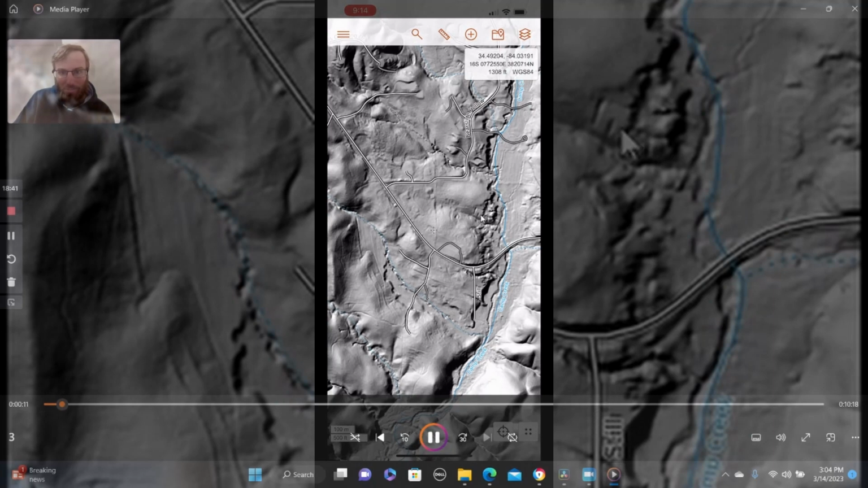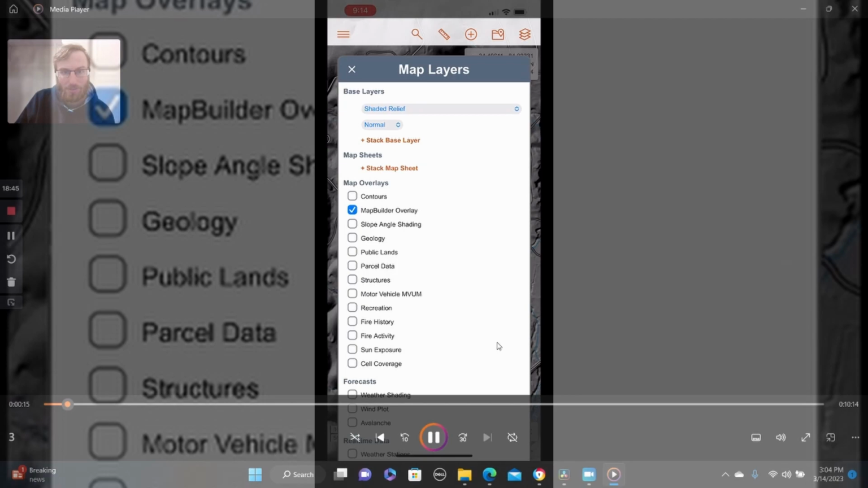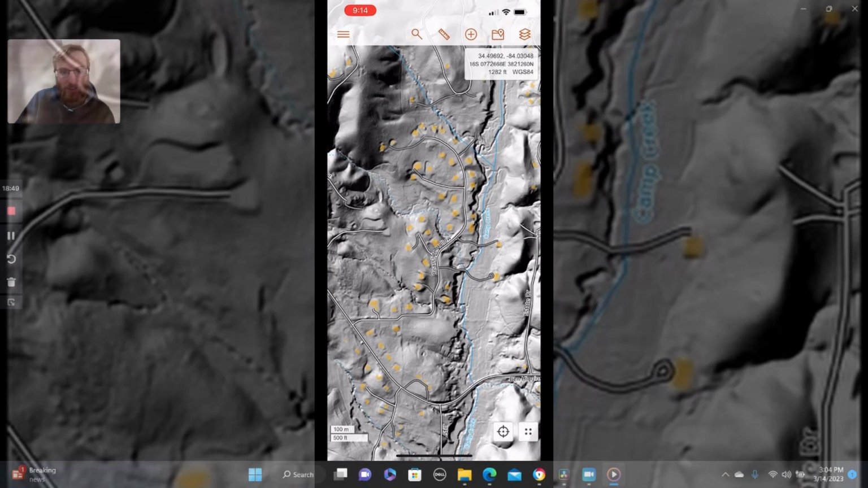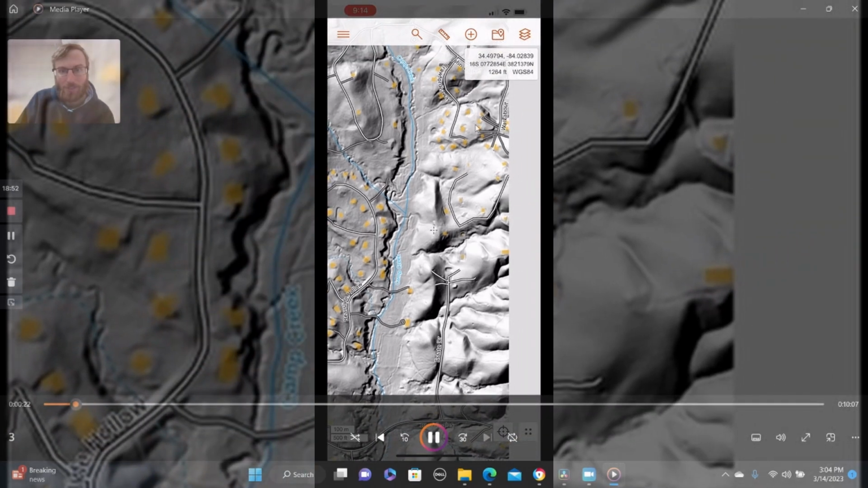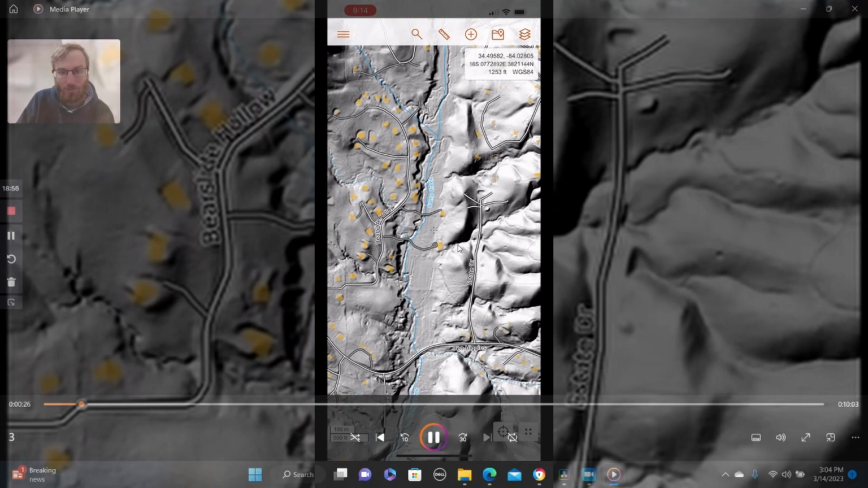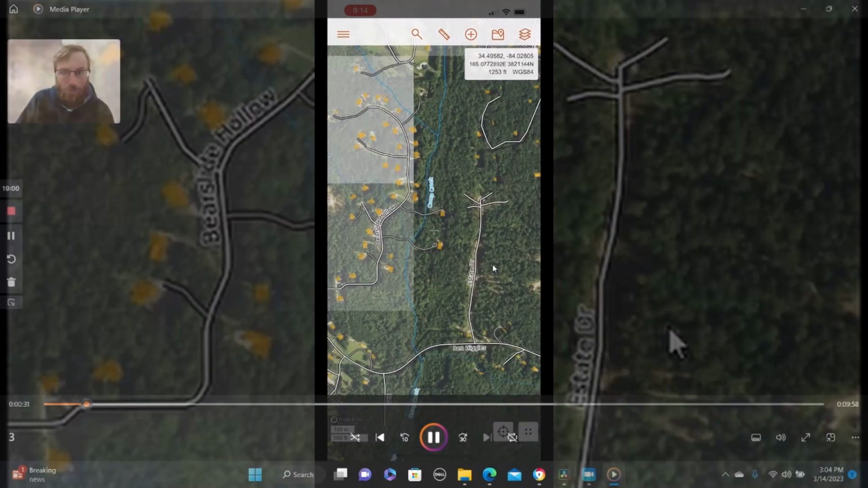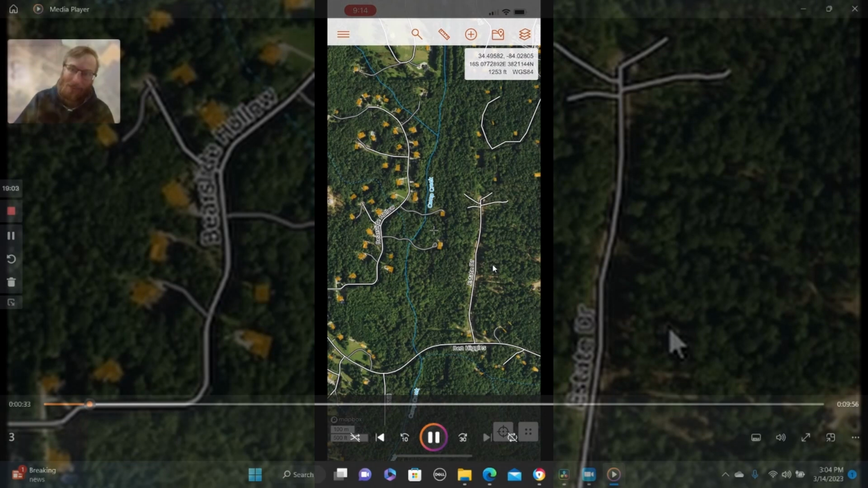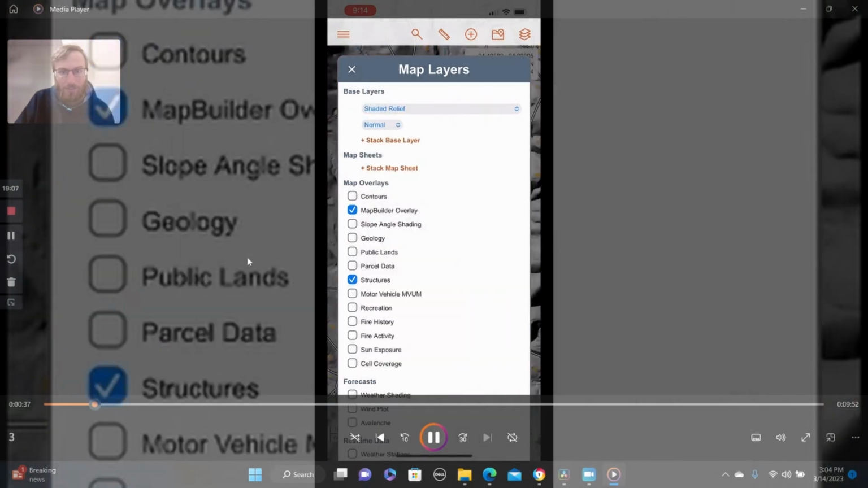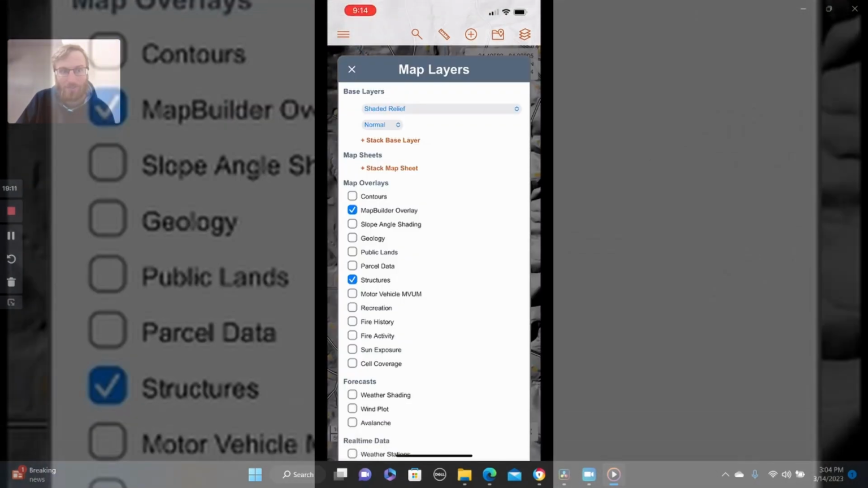Just look at all that beautiful mining activity along that creek there. Gorgeous. So it just shows you how the structures pop out, so you know what is a current structure versus what may be an older foundation or something that you're actually looking for. And then there's it with aerial. LiDAR is the reason for this.